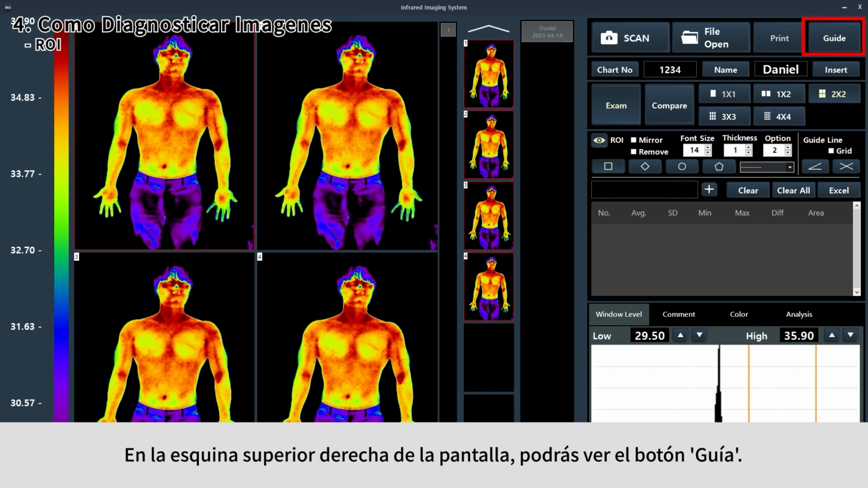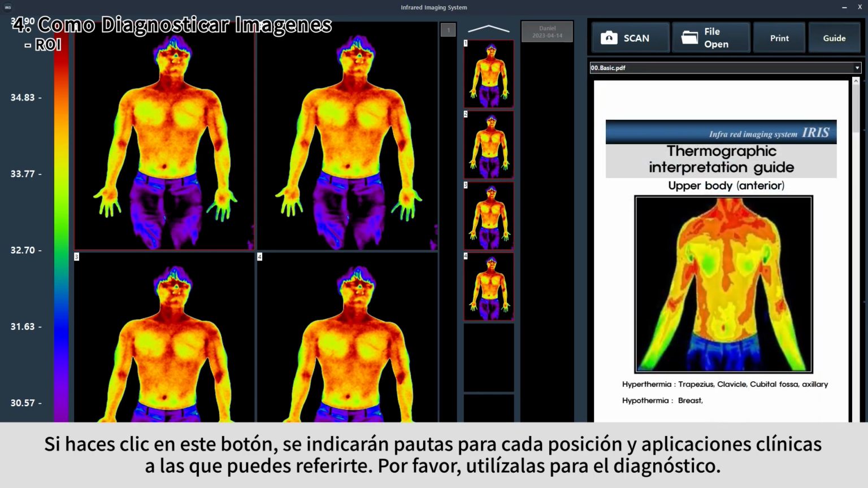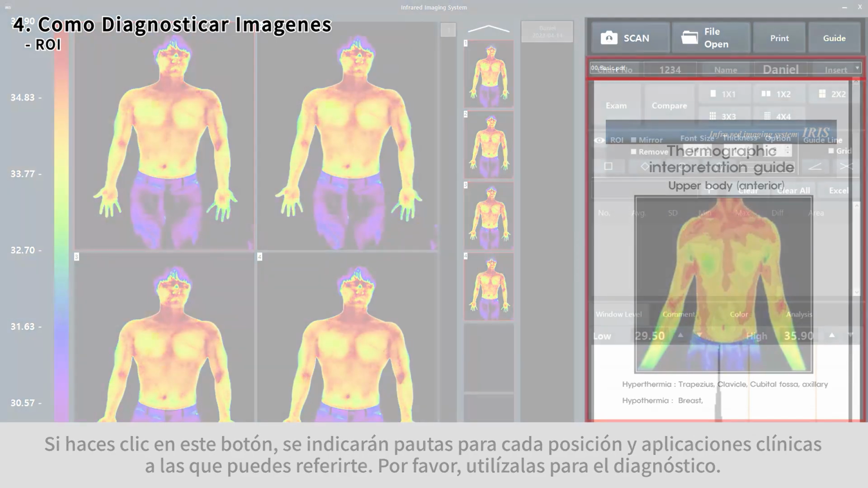In the upper right corner of the screen, you'll be able to see the guide button. If you click this button, guideline for each position and clinical applications you can refer to will be indicated. Please utilize them for diagnosis.